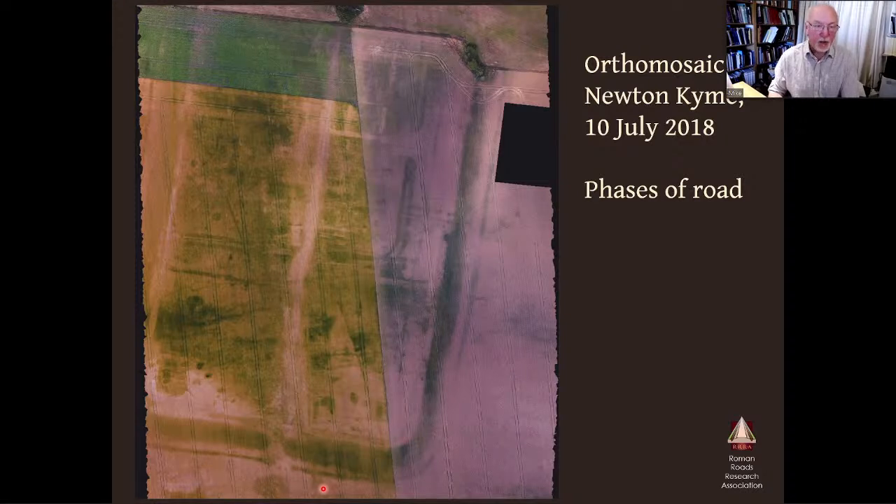The first one that we can see for certain, I click my little button, is marked in red there. That approaches the complex as the same alignment as its successors through the Vicus, but you can see clearly how it's cut by the later fort and just slightly by the Flavian one there.